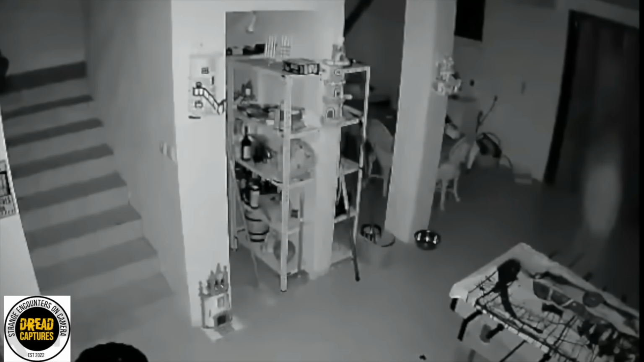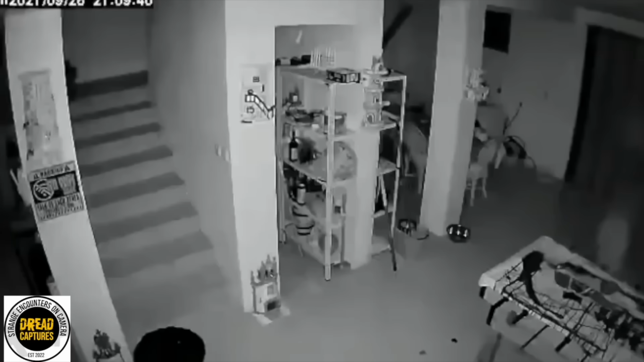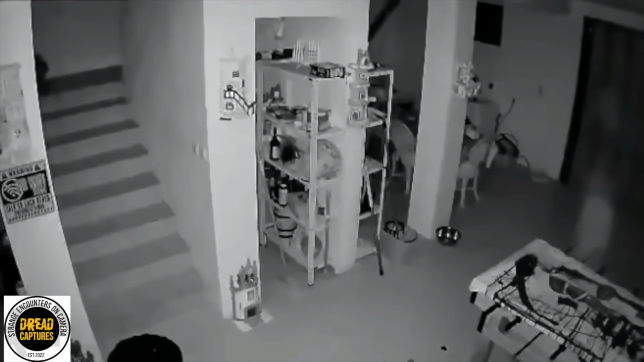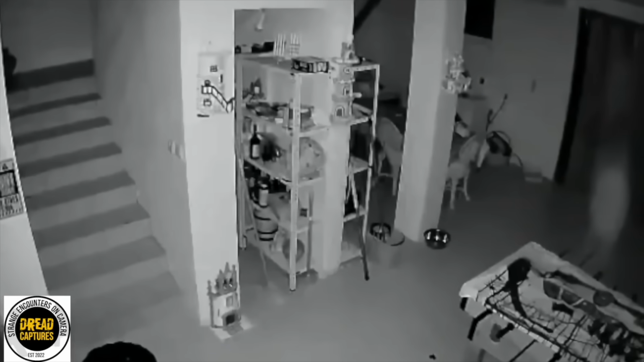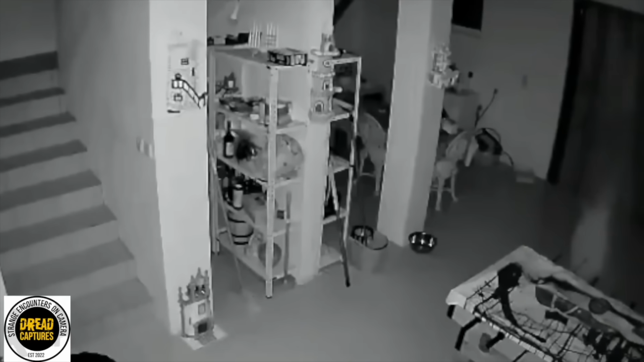I'll speak for myself here, but I'd rather see an axe murderer than a child apparition. I mean, kid ghosts, man, they freak me out. Myself and the homeowners might get lucky though, because when they uploaded this to Reddit, like 70% of the comments were saying that this is just a bug. I mean, still putting the place up for sale.